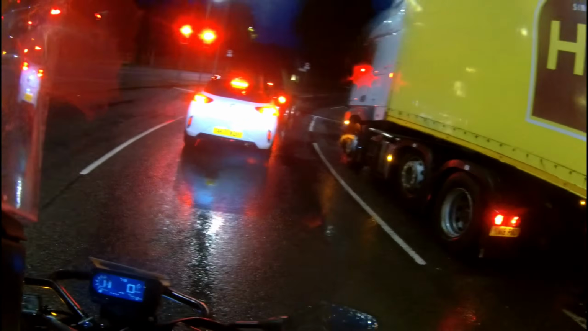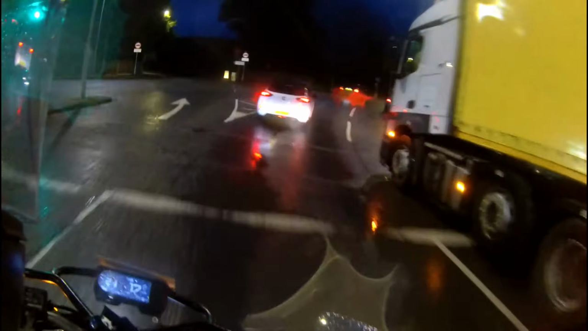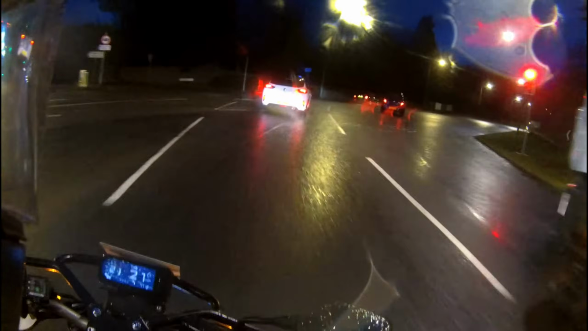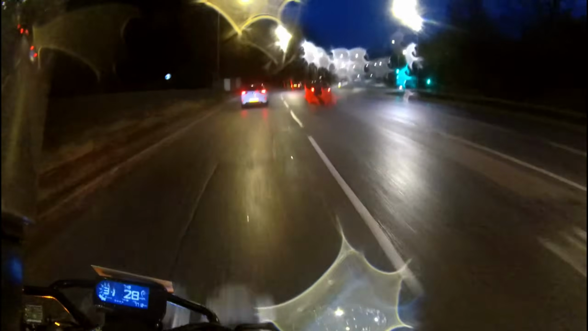It's good to be mindful of the fact that you are less visible in the dark. So when there's cars approaching from side roads, don't assume that they've seen you. Be prepared for the fact that they may not see you. Cover your horn, watch their wheels, as that's the first part of the car that will start to move. And be prepared to use the horn, or slow down, or change position, or both.